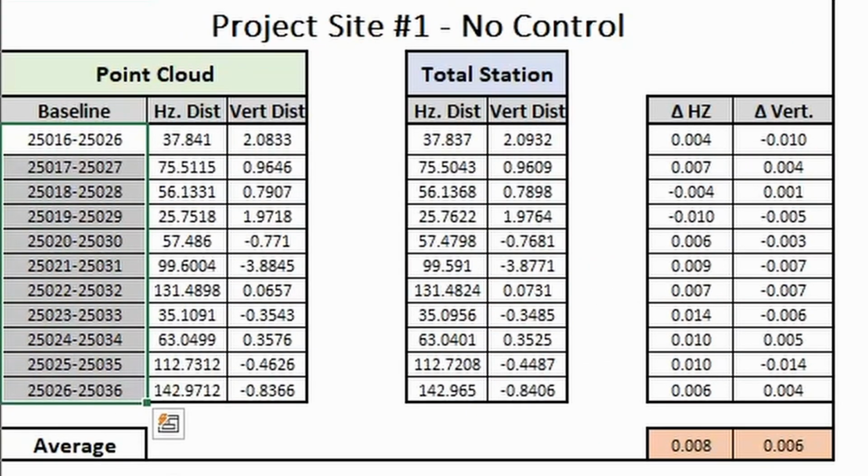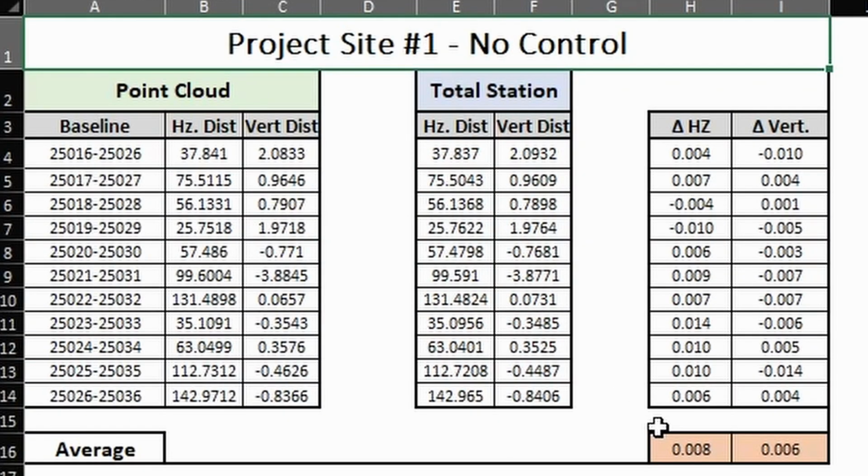11 baseline distances were created from the 21 black and white targets that were used in the inverse distance method of accuracy comparison. With no control applied, the average horizontal distance residual was 8 thousandths of a foot, or 2 millimeters, and the average vertical distance residual was 6 thousandths of a foot, also 2 millimeters.